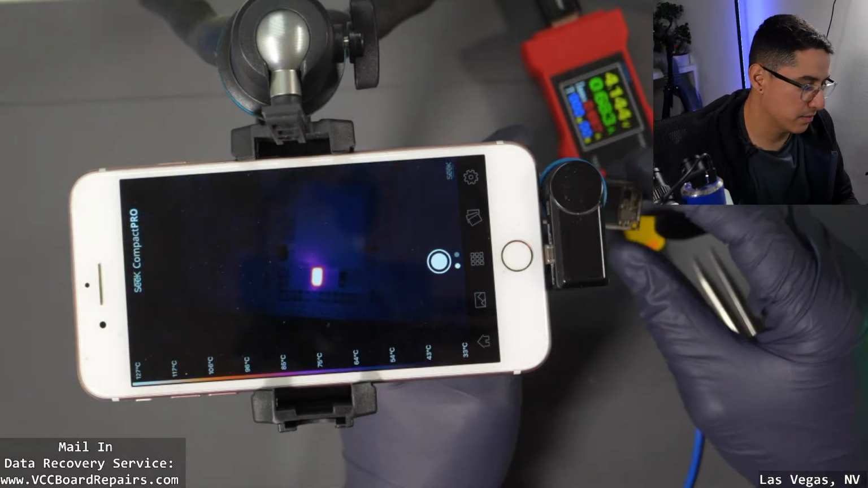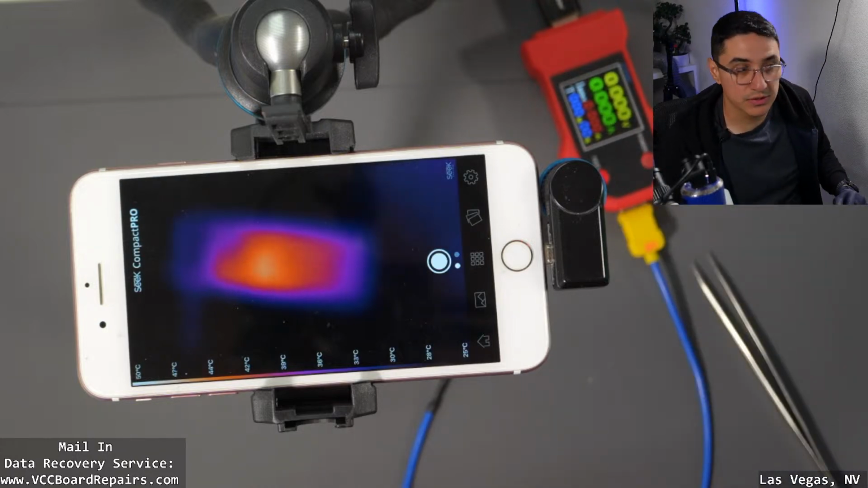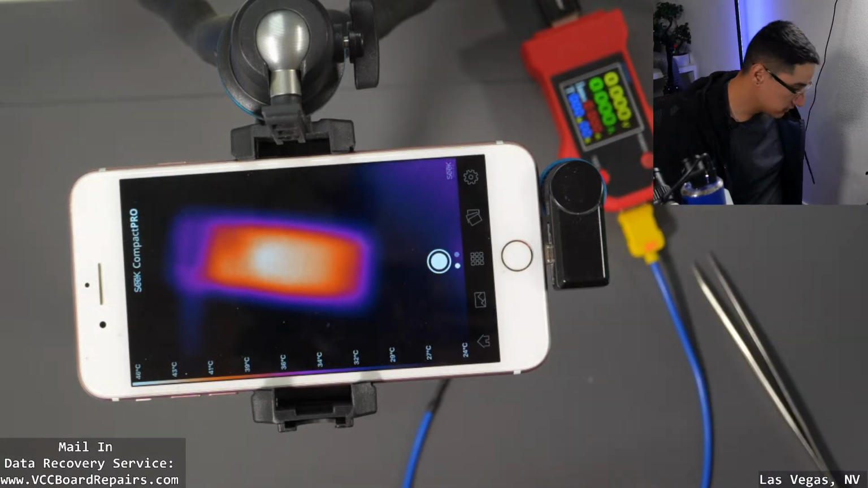So yeah, I think Compact Pro is still going to be my ideal camera. If you guys don't have any more questions, we'll call it a day.